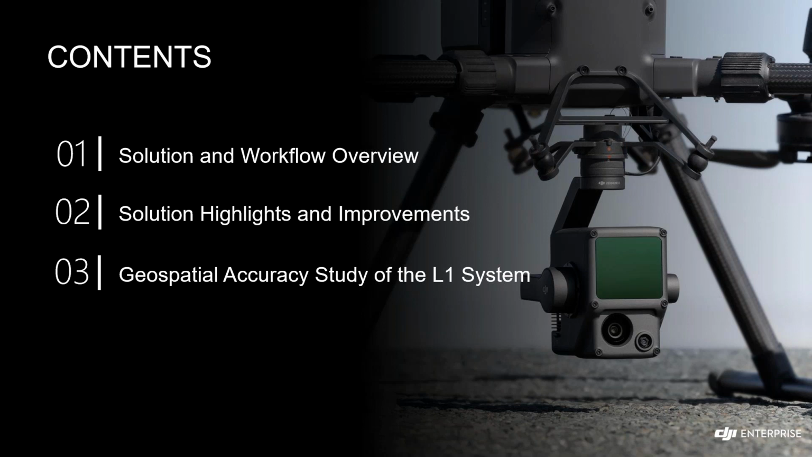I will also be providing some solution highlights as well as improvements we have made over the past year, just to show you what exactly you're getting out of the solution and what benefits you're getting from the L1 system.